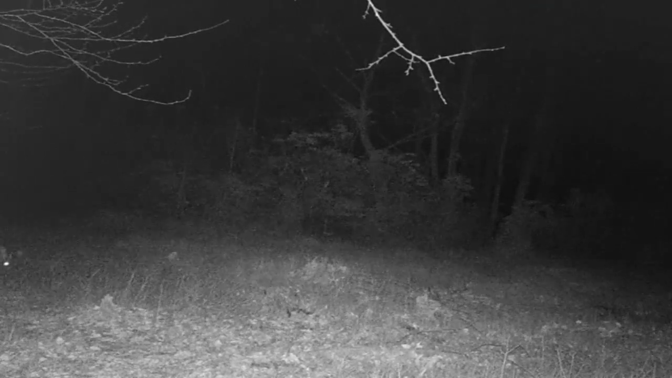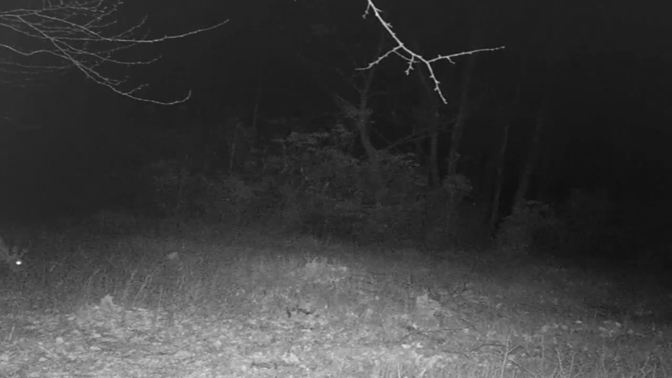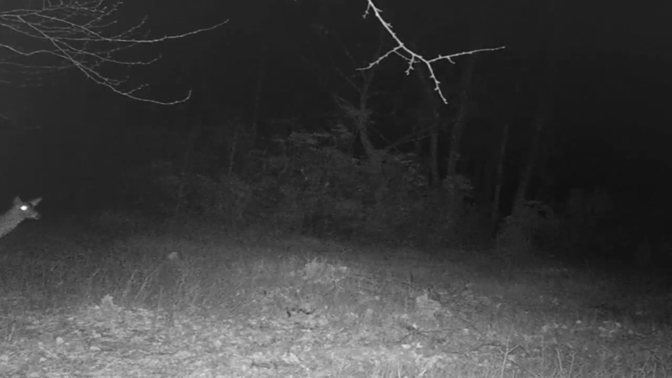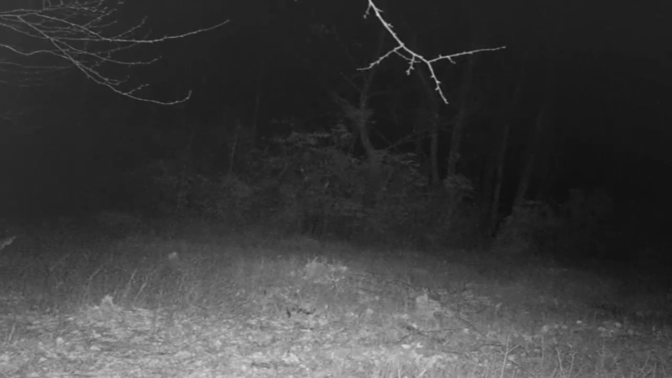Here's one of them spikes. It looks like him. Well, maybe he's only got one side. Maybe he's got both. Can't really tell. Kind of looks like he's only got one side left.